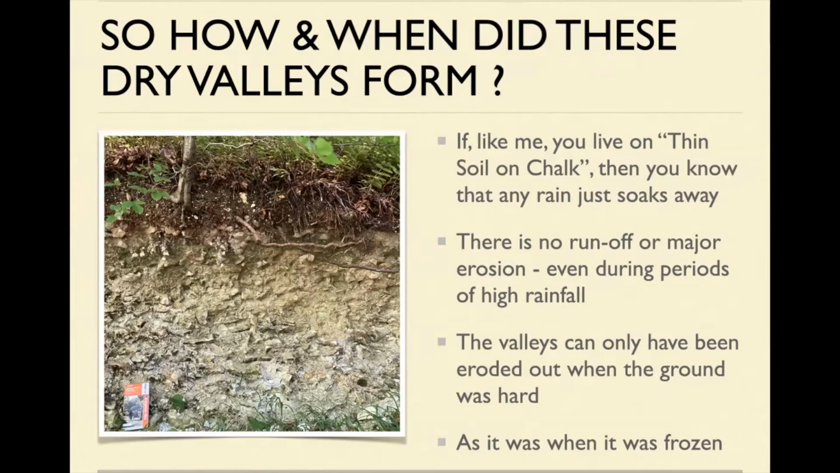So really, if you're going to erode out those valleys, it can't have happened during recent times, because the water that goes in there disappears. And in fact, if you're going to erode that stuff, it can only have been done when the ground was hard. And that, of course, was when it was frozen.